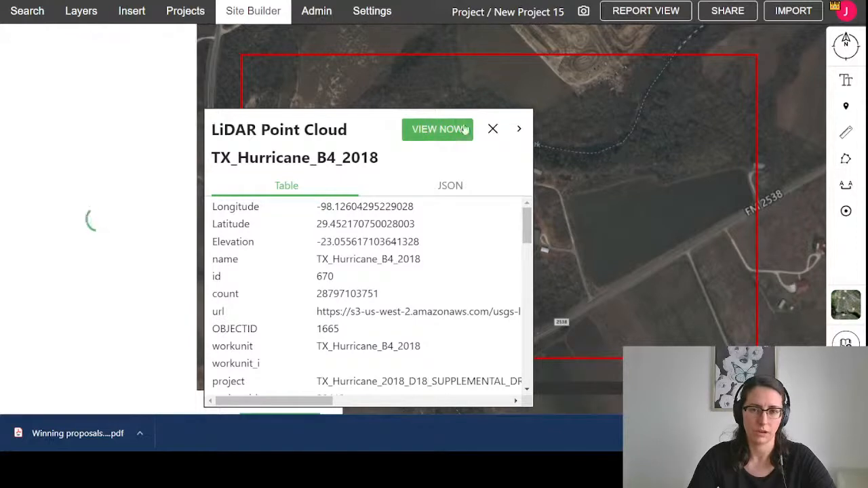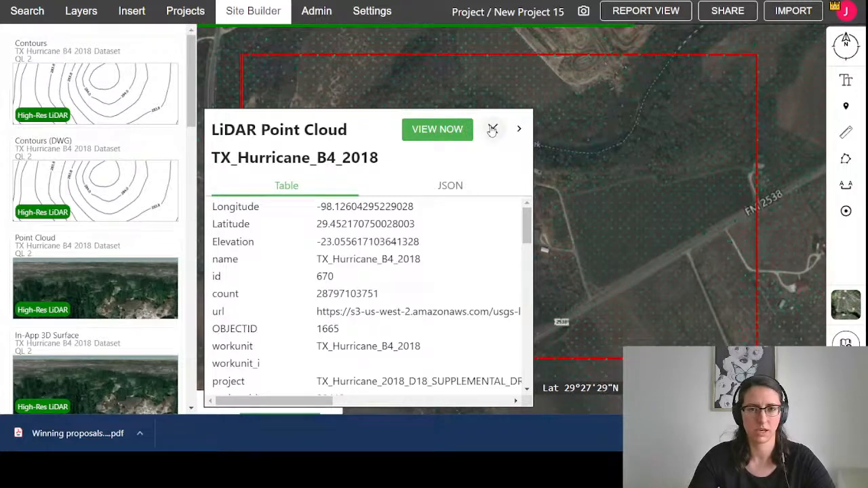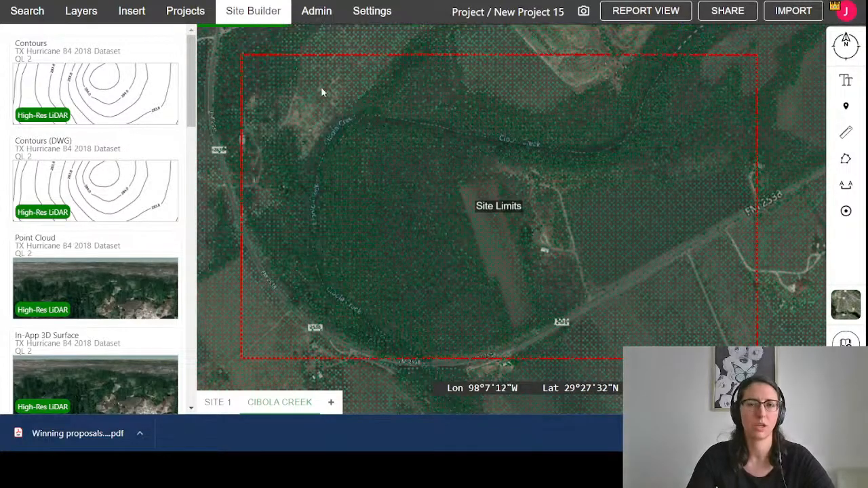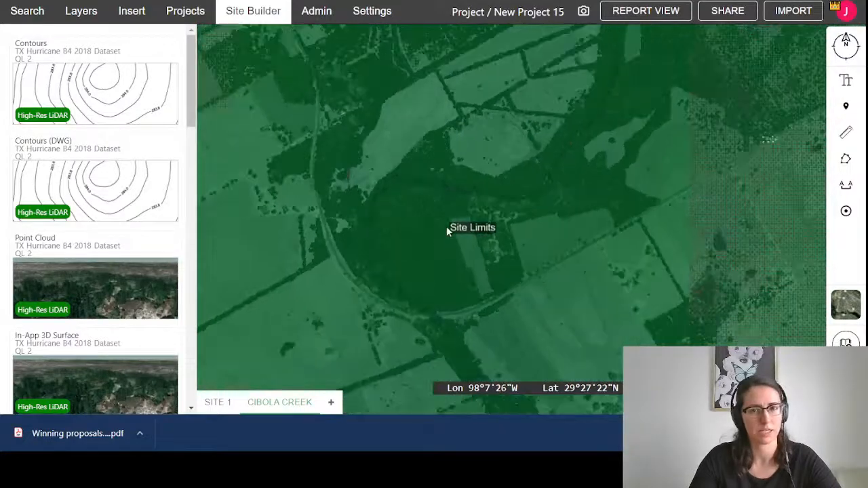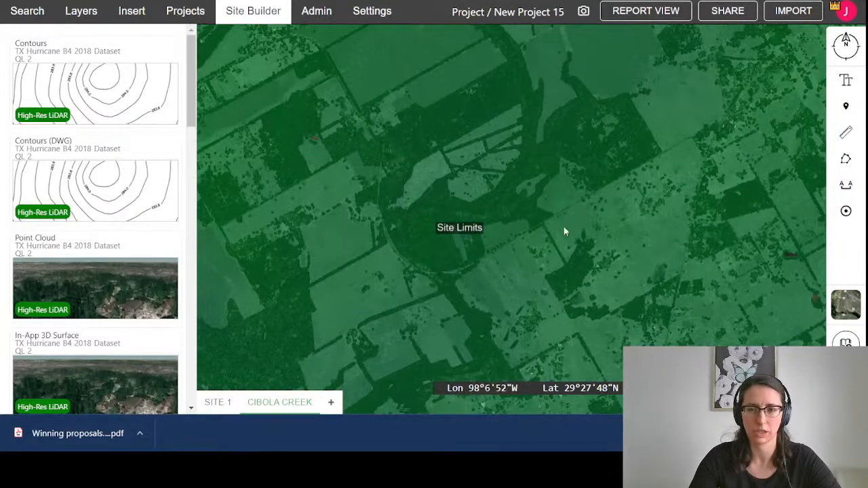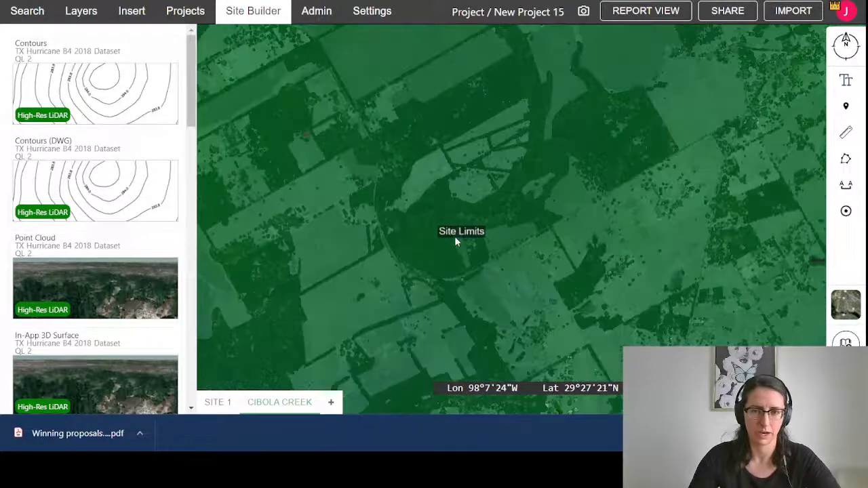If I hit view now, it will show me. It'll load. It'll take it a second just to load, but it'll load the LiDAR for that full area, just to sort of give me an idea of what it is that I'm looking at here. And that can be a sort of very, very wide area.